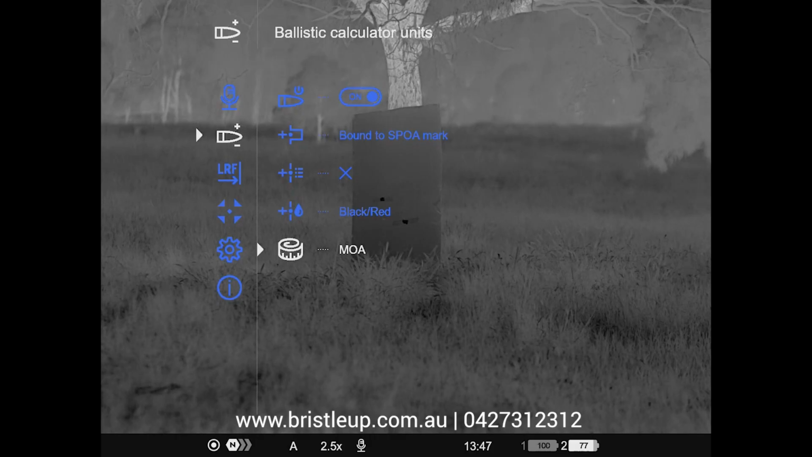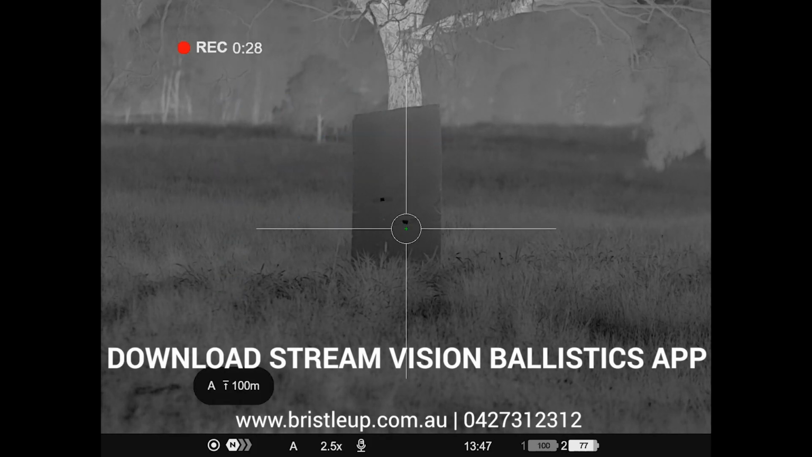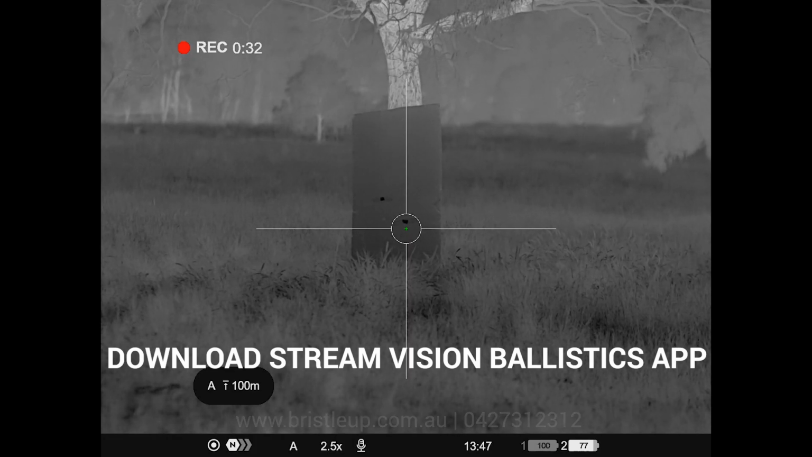Now you can't actually input your ballistics information into the scope. You've got to download the Stream Vision Ballistics app and connect your devices up via Bluetooth. Let's take a look at how to do that now.